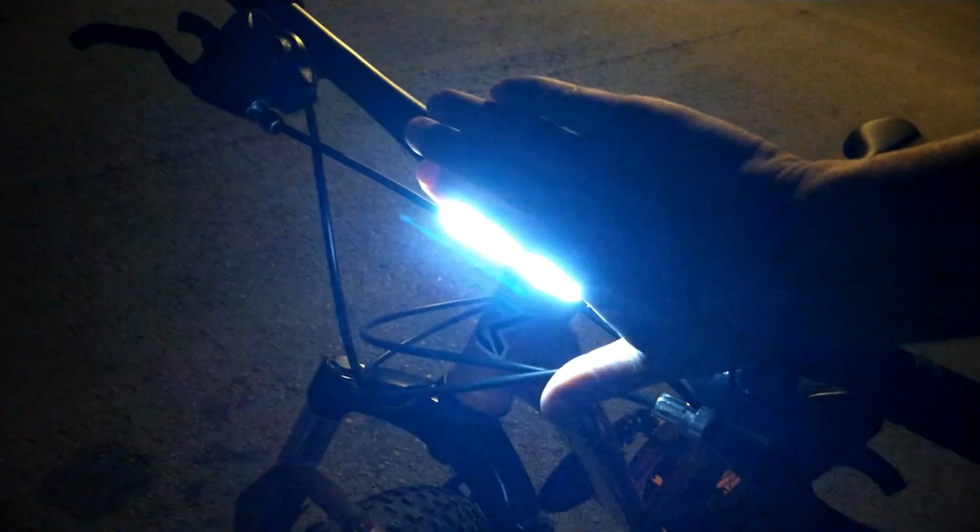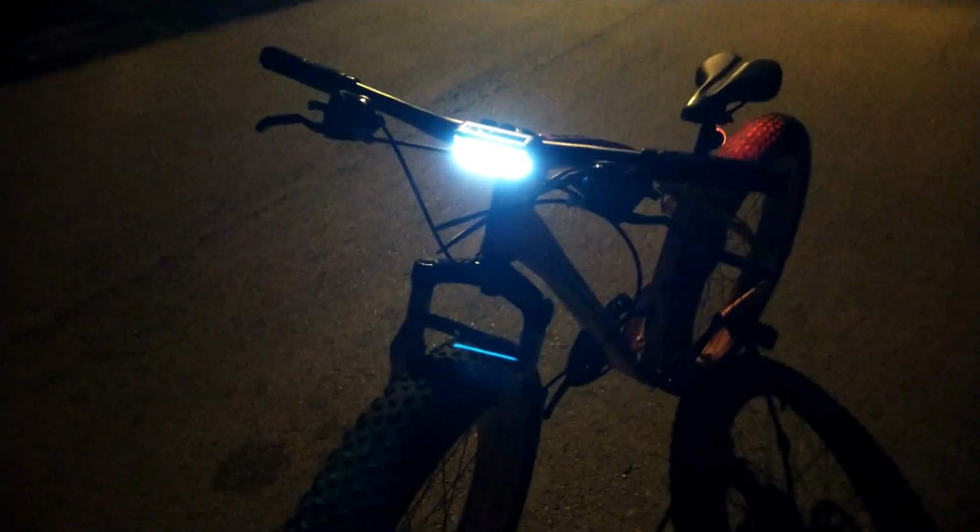This is a long overdue video I wanted to make about this bicycle light. It is currently in, it's hard to see, in daylight running mode. So actually only the bottom is lit by a band of LEDs, but it looks like it's fully on. And here I have the deep red, which looks like orange taillight.